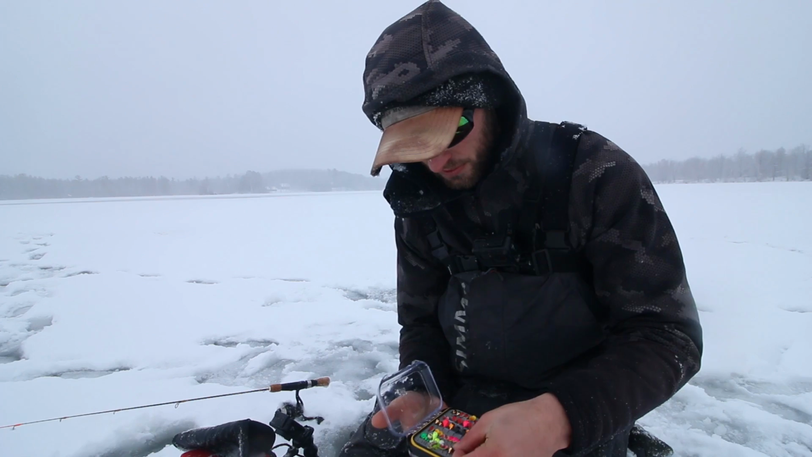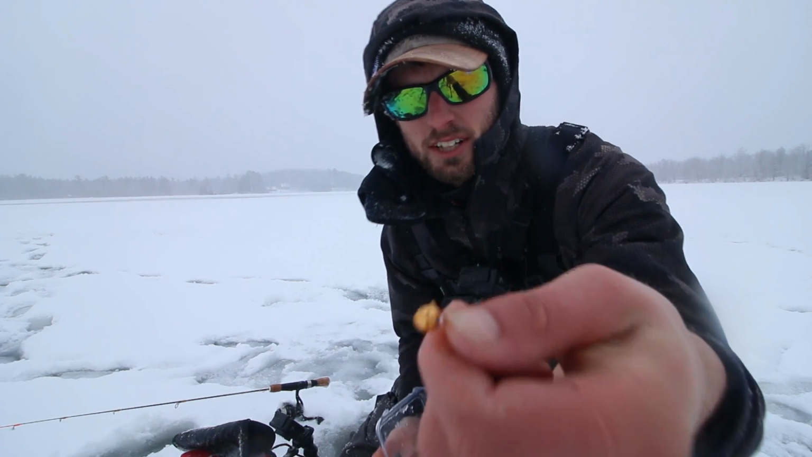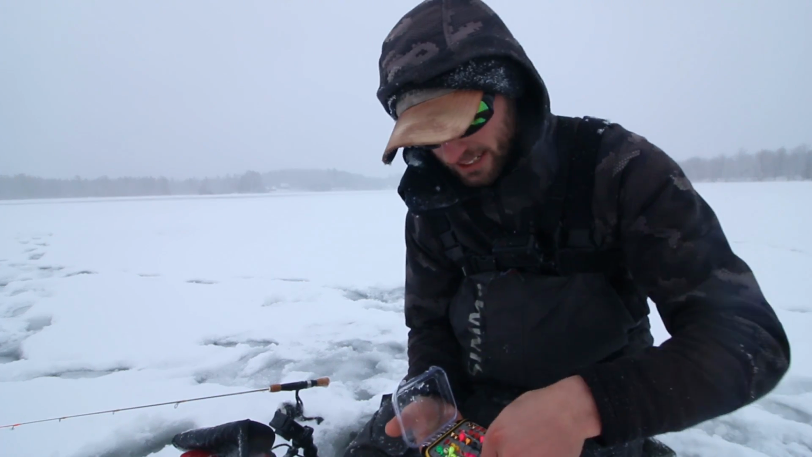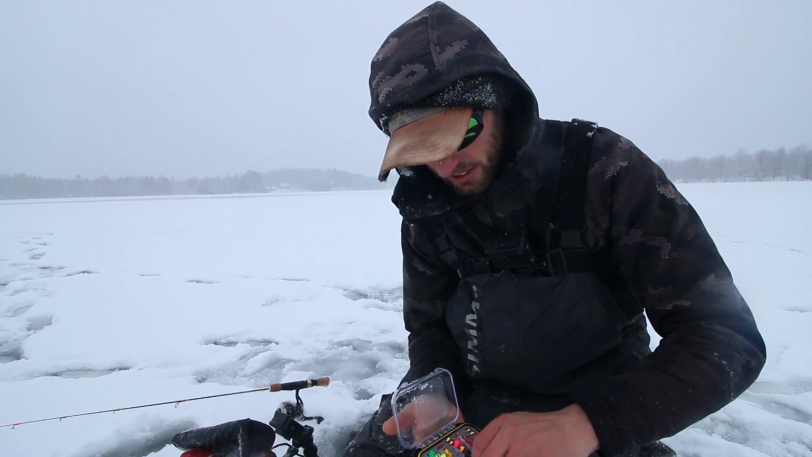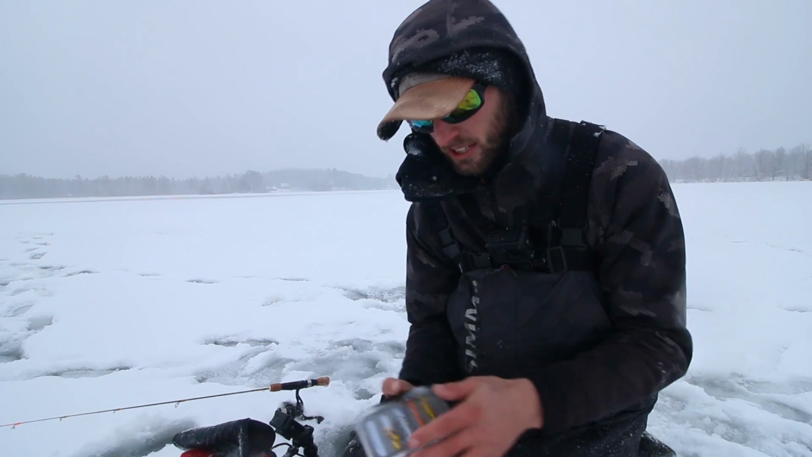Now, the other new one for this year, which I've been doing some videos on, is the rattling tungsten jig. Basically, it's your tungsten jig, bunch of great colors, but it's got a little glass rattle chamber inside that knocks as you're jigging it, which is a great jig too. Now, the last one, which we're fishing today, which is new for this year, is the hammer tungsten jig.